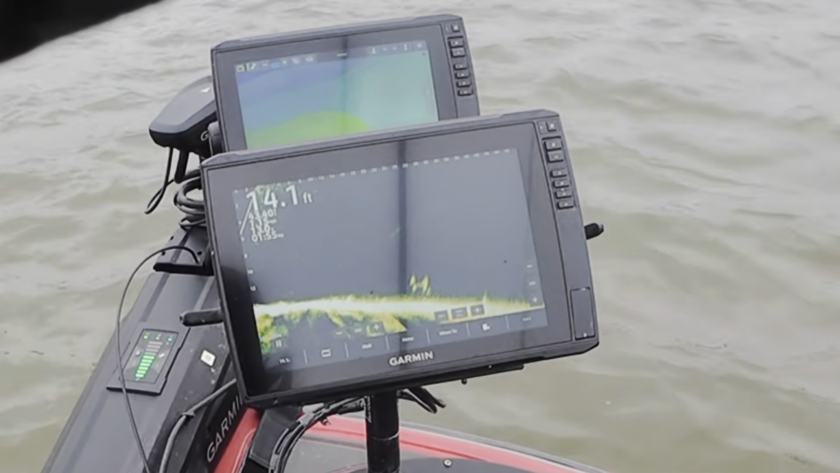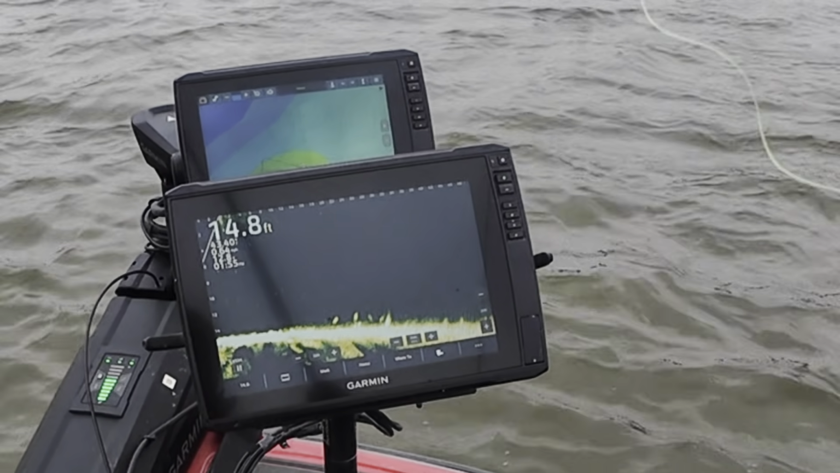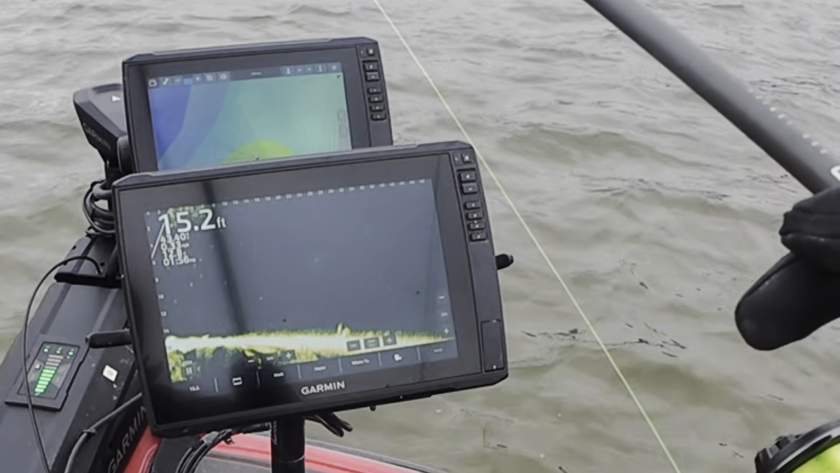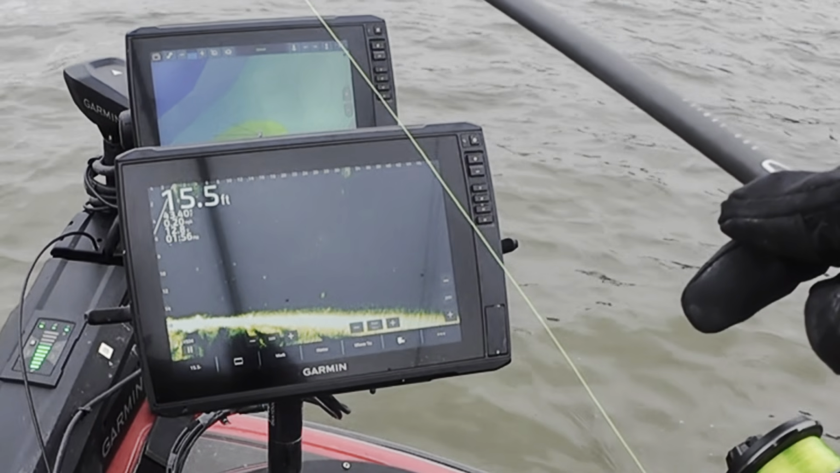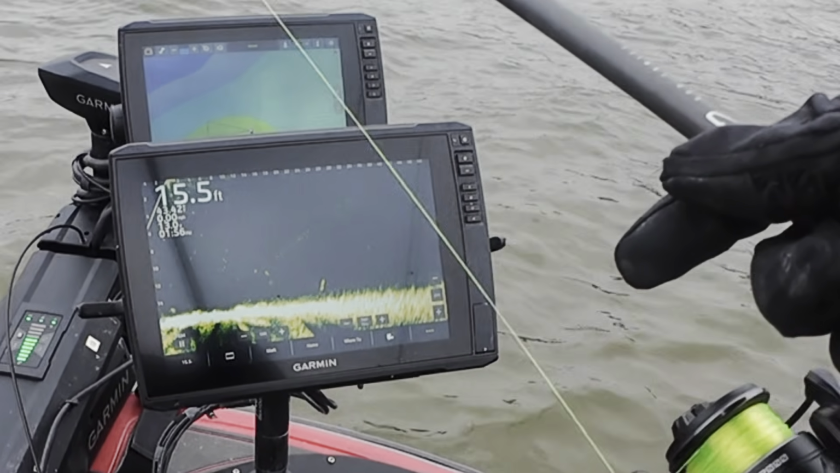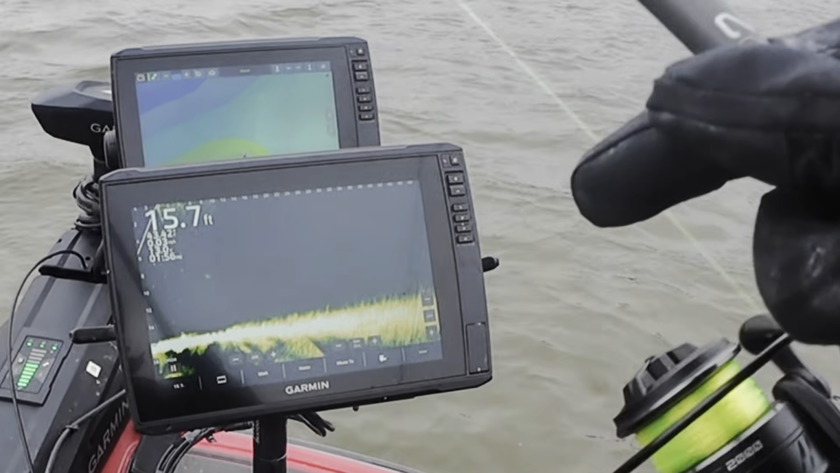All right, we got a school of bass on screen right there, down towards the bottom. So we're gonna cast out to them and see if we can get one of them's attention. There's a bunch of bass on the bottom right here. So we're going down. I'm gonna start working this back to me. They're right on bottom now. Here comes one. He's chasing. Come on, eat it. Oh, it turned away. Let's try that again.